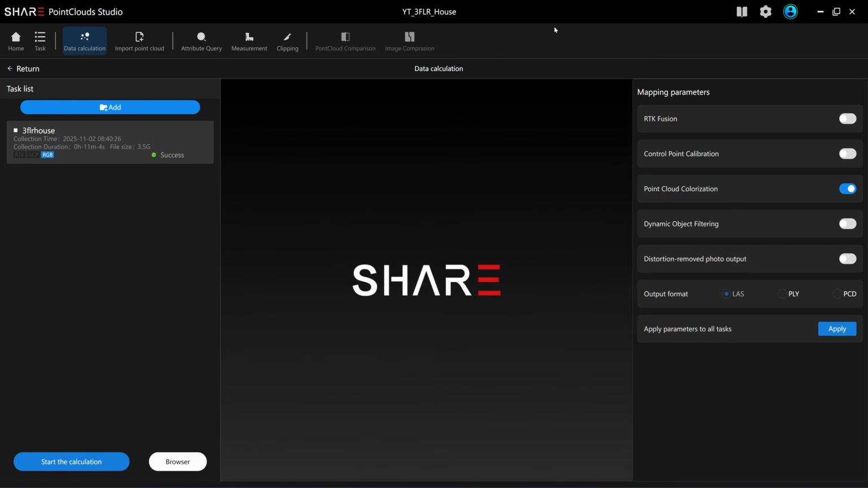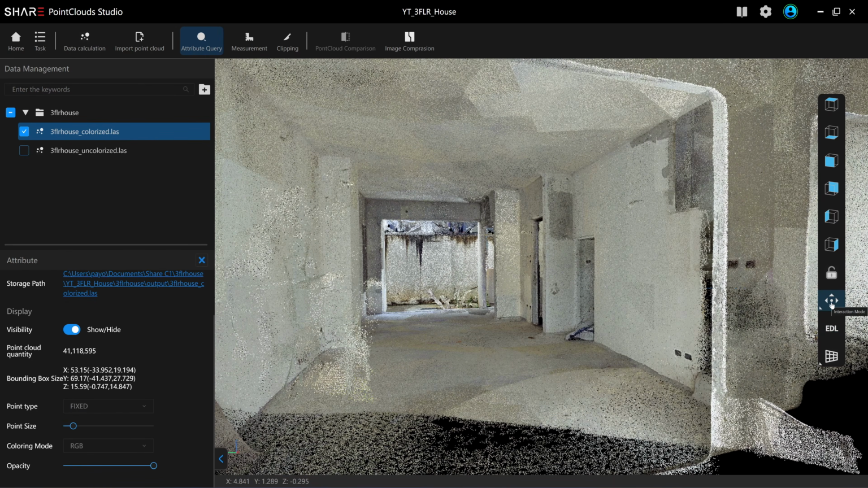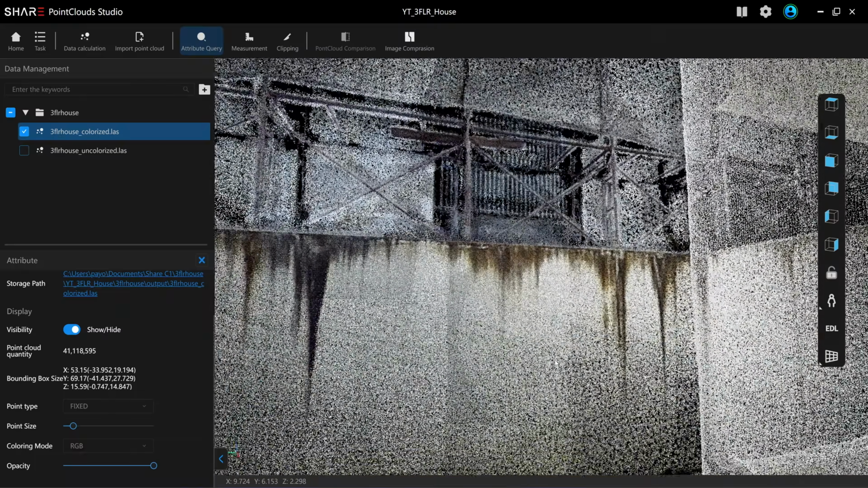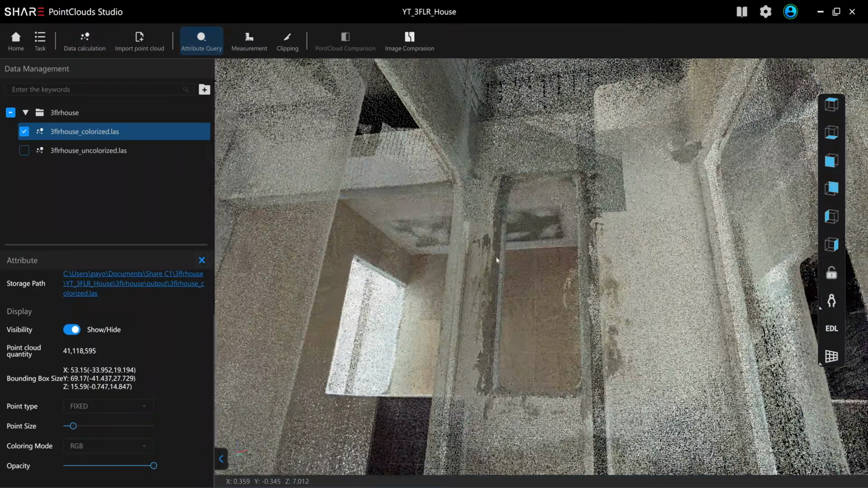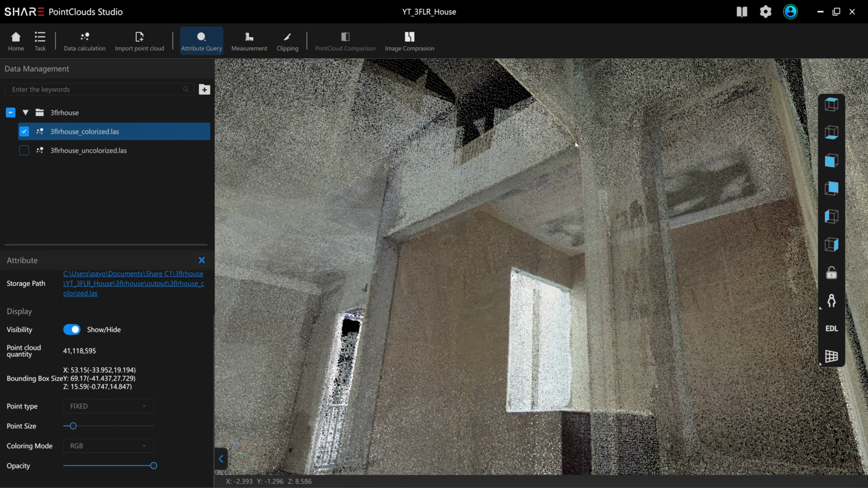Okay, if you want to look at the result, you can click here, Attribute Query. This is the color version, and you can switch mode to first person. So you can use WASD on your keyboard to walk and use the scroll wheel to control the speed. See, I can clearly see the scaffolding. Okay, you can use the Q and E keys on your keyboard to go up and down. See, with the color point cloud, even though the detail of the scan is not that high, you can use the color to identify the position.